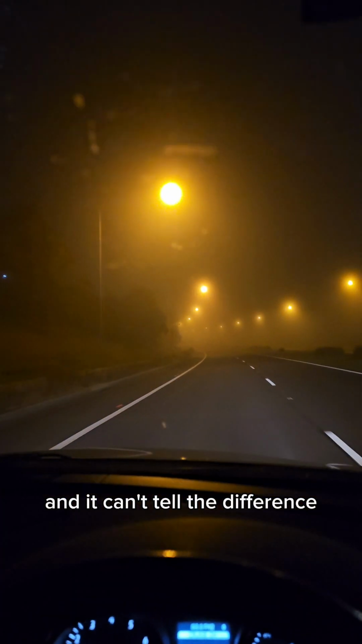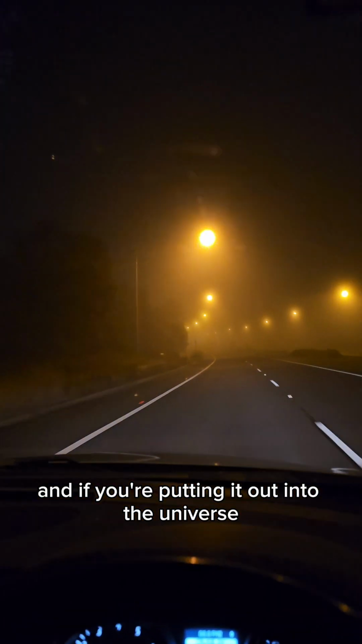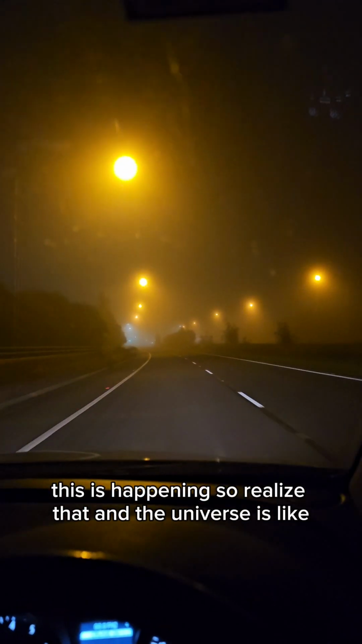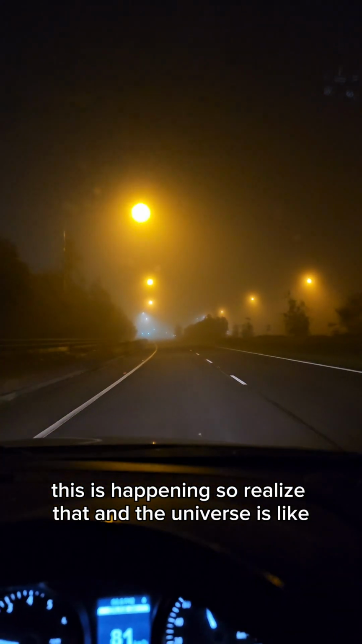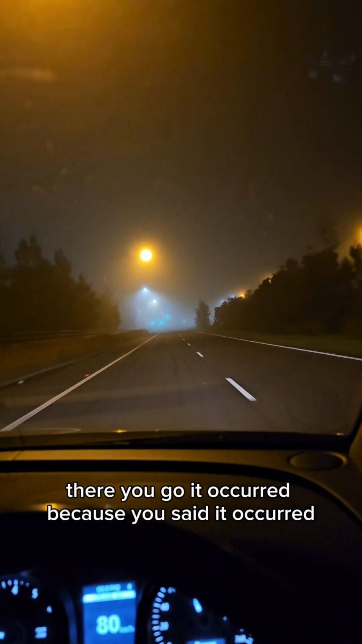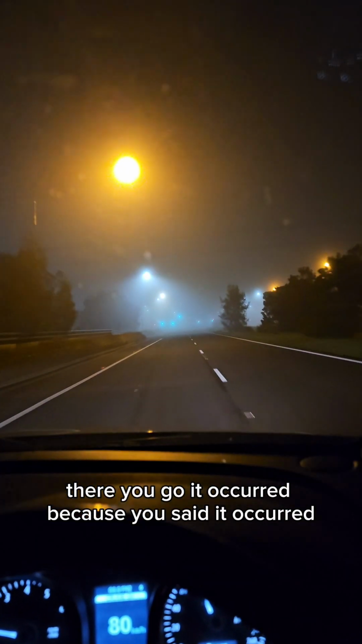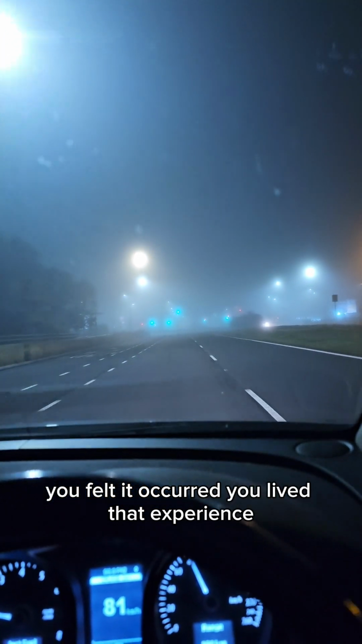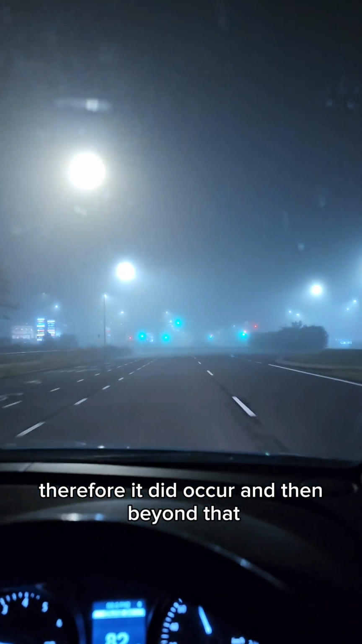And if you're putting it out into the universe, you're saying to the universe, hey, by the way, this is happening, so realize that. And the universe is like, oh shit, okay, there you go, it occurred. Because you said it occurred, you felt it occurred, you lived that experience, therefore it did occur.